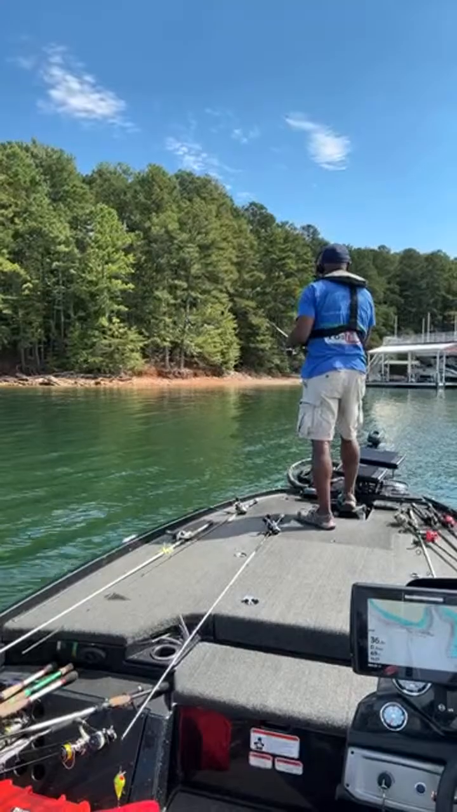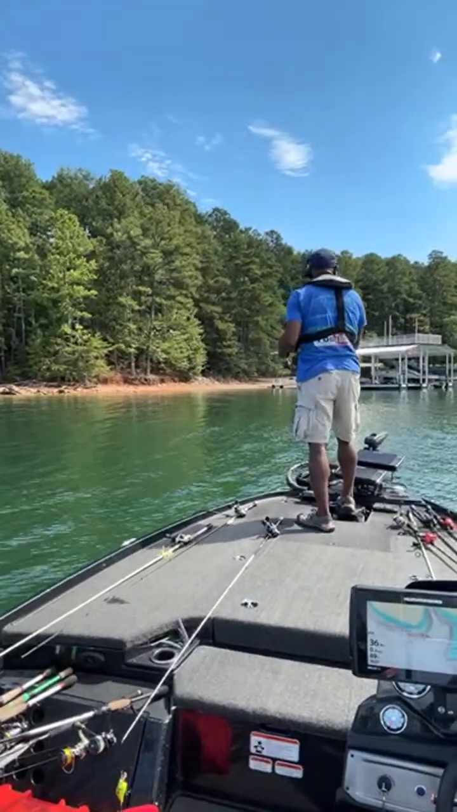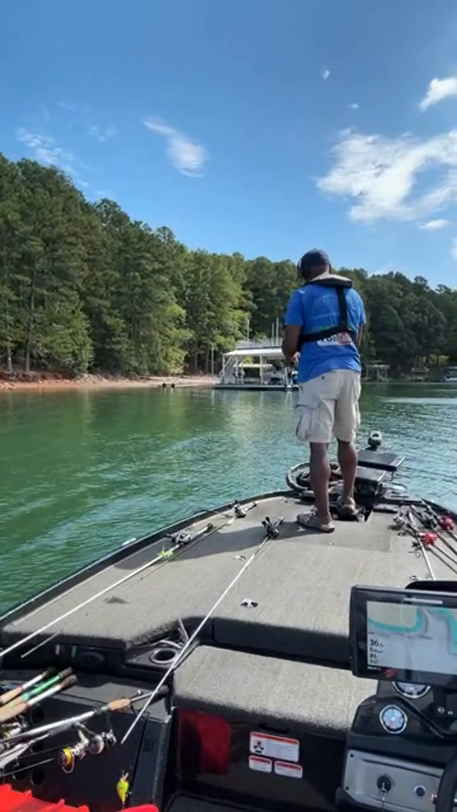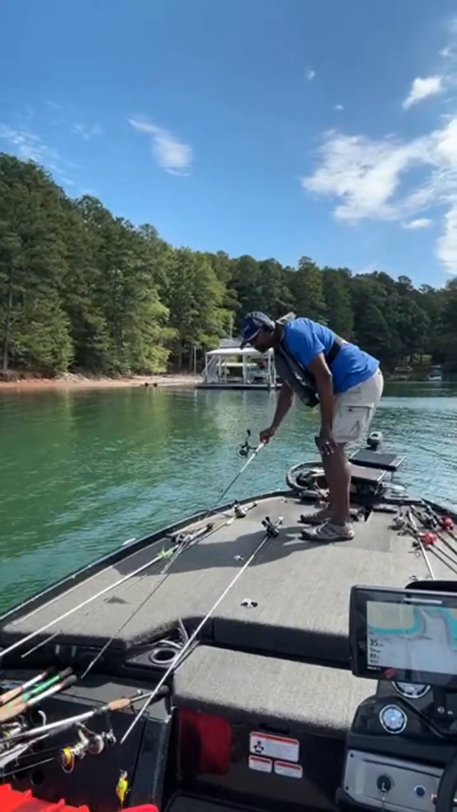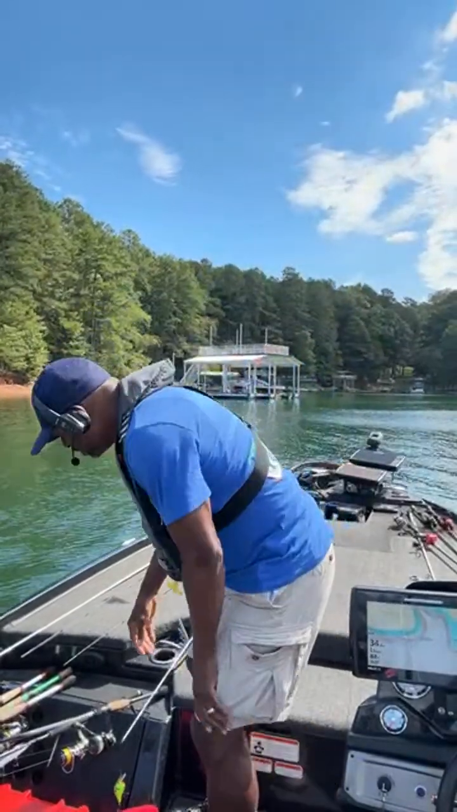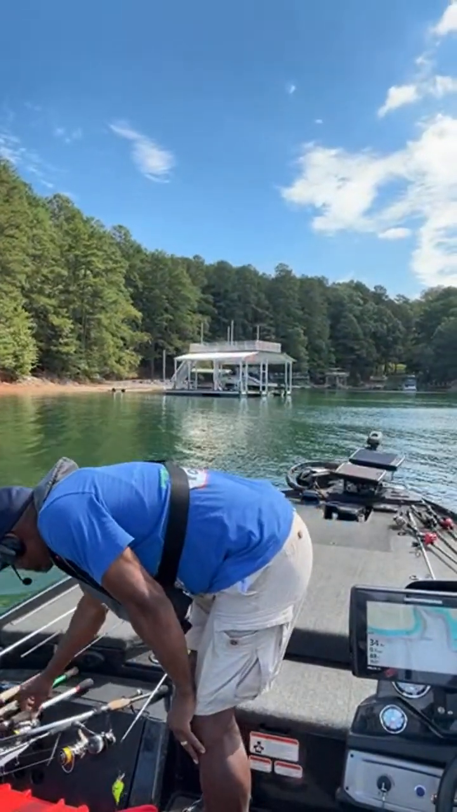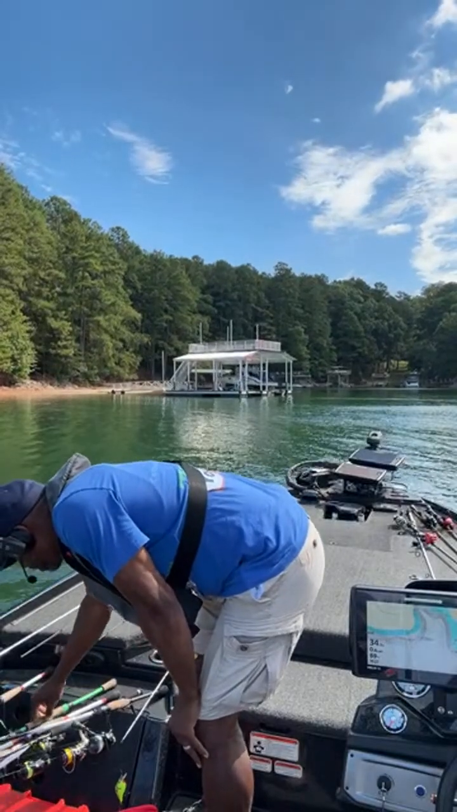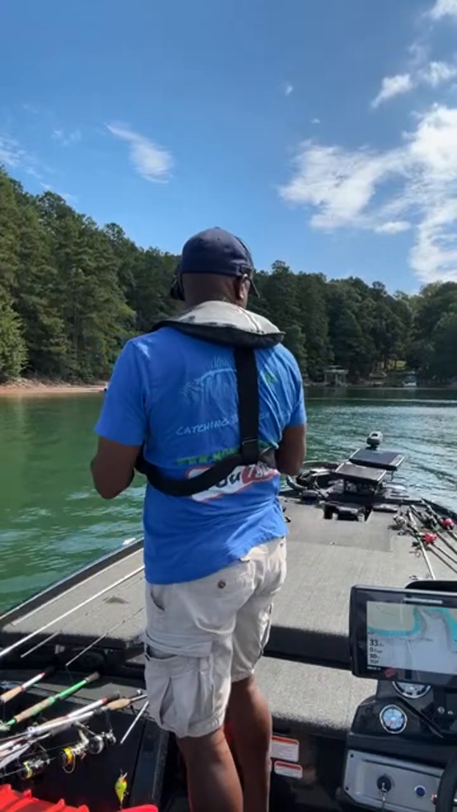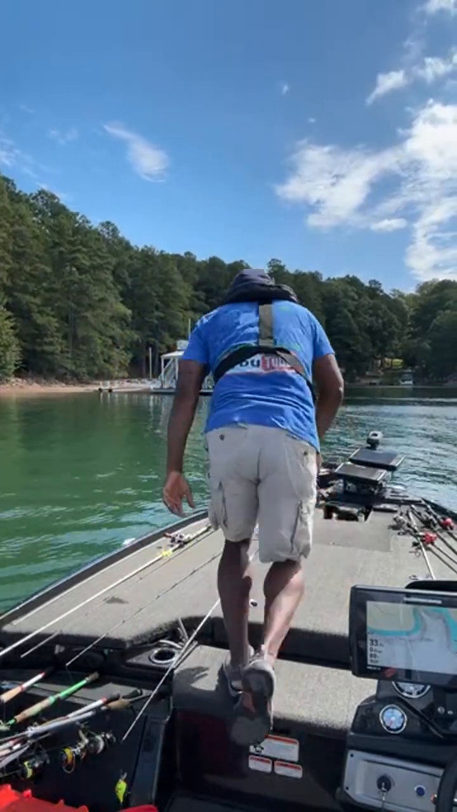All right, saw some structure, but no takers on that one. So now let's speed up and go up here and see how these docks are looking. So on these docks, let's see. This might need to change up a little bit. What do we need to throw on a dock? What do I have back here in my little mini arsenal? There it is. There it is.